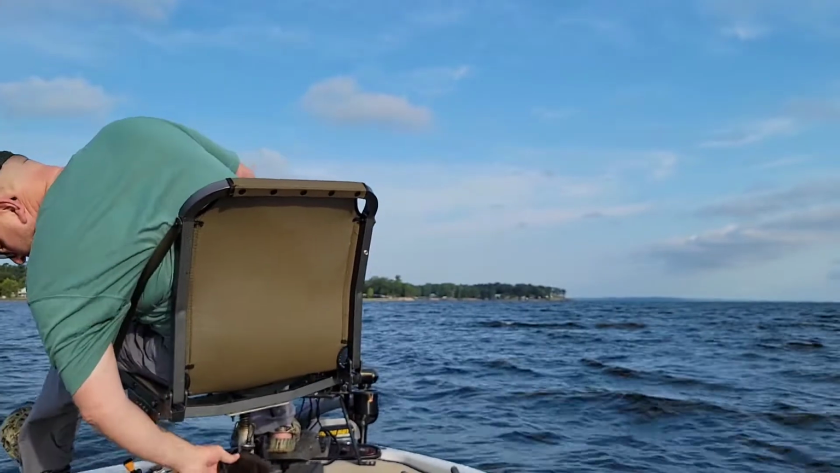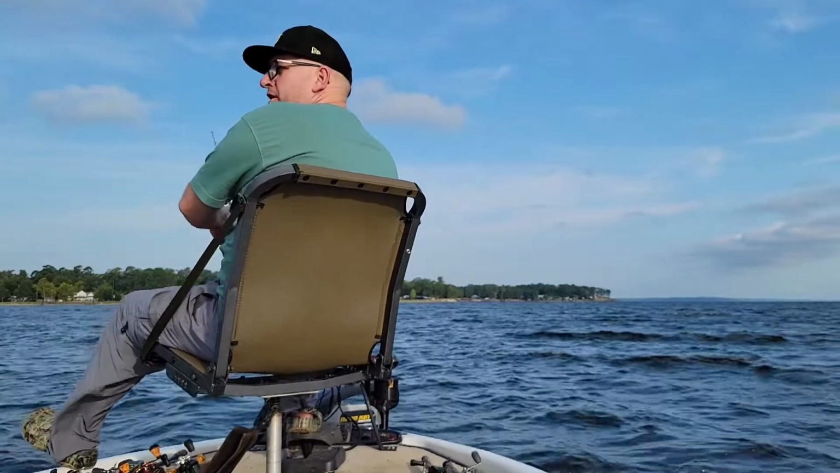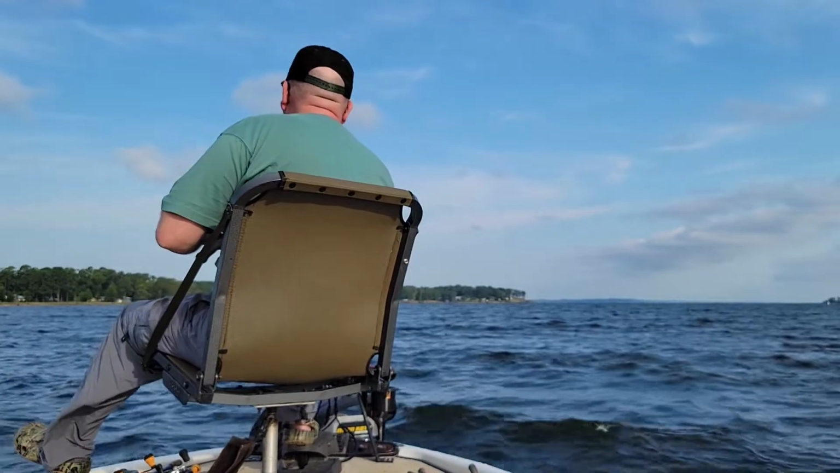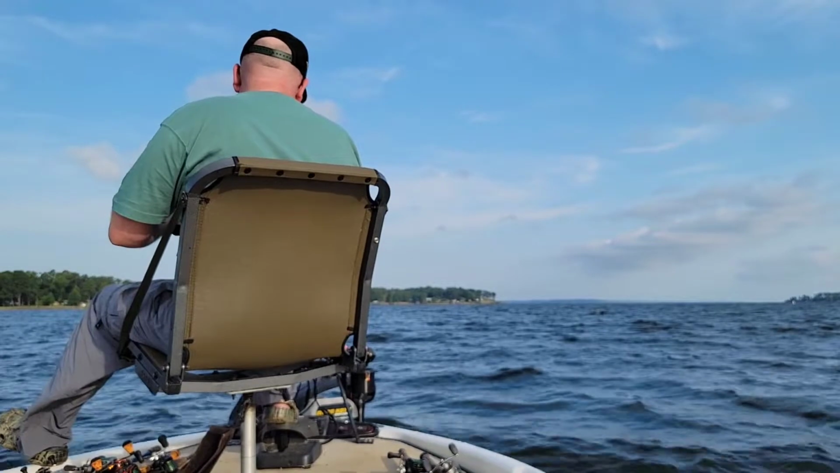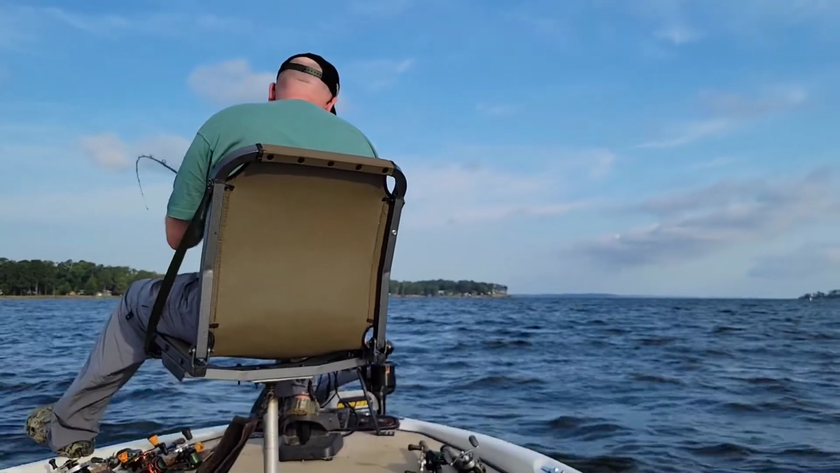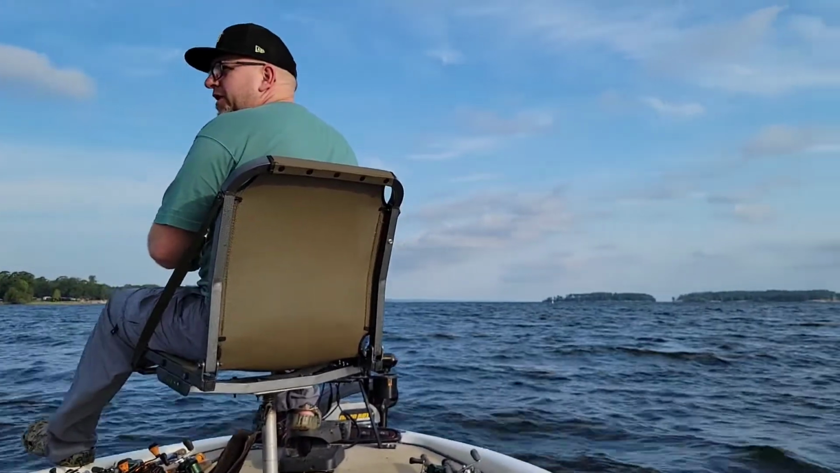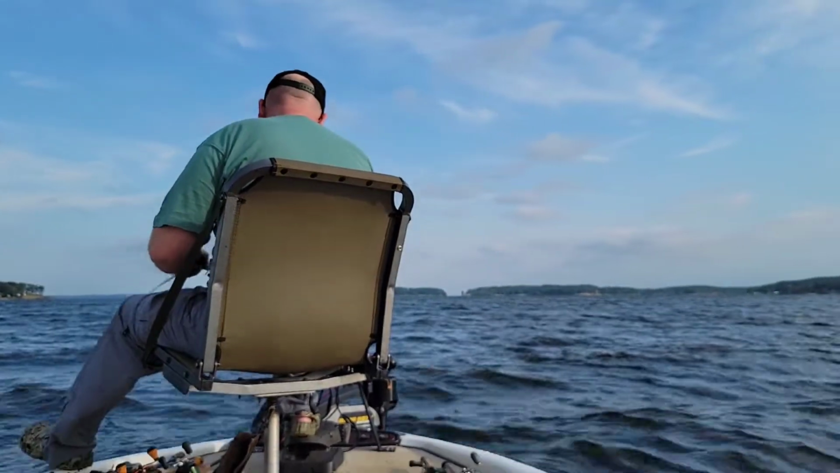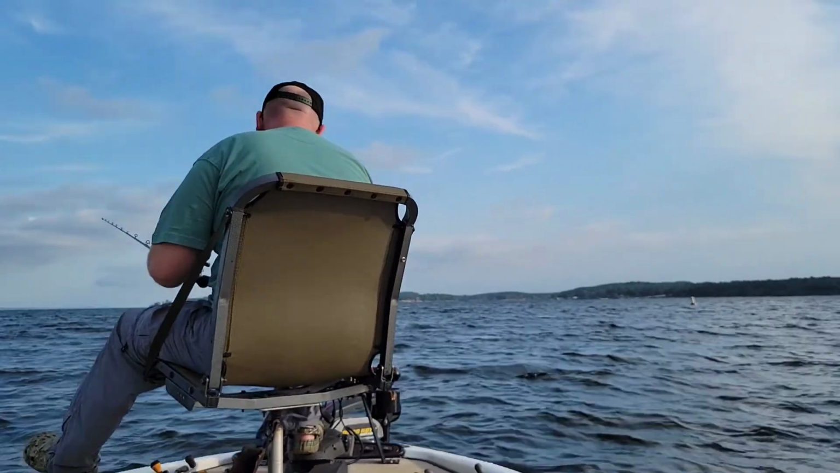I was trolling to another deeper spot on the edge of the river, and the graph started looking good, so I dropped that 1 ounce spoon down there, and I think this is getting close to catching that first white bass. Wasn't a large white bass, but there was plenty of fish down there, so just kept on pumping it. Just stroking that thing off the bottom.